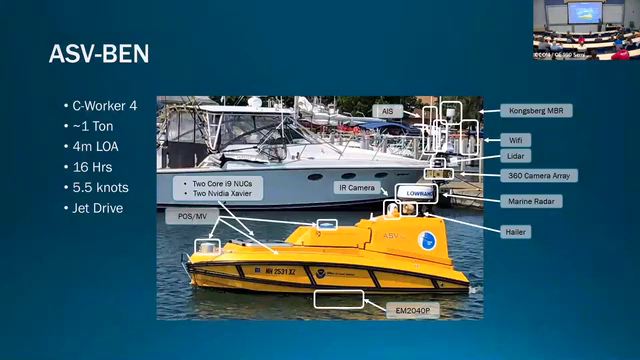Okay, so we have a couple of vehicles, and one of them is ASV Ben. ASV Ben was built by ASV Global, which is now L3 Spirit, acquired by a big defense contractor. It's a Seaworker 4 model vehicle, and it's in the lab out there. If you've ever wanted to come and check it out and play around and crawl inside it, come see us. You're more than welcome to come do that anytime, and we'll give you the nuts and bolts of it.